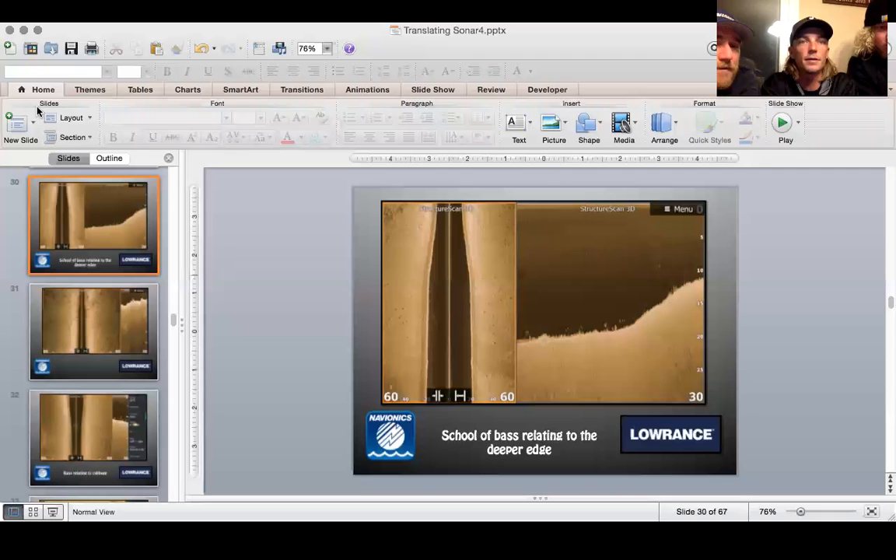Carrie asks, what's the best palette to use for 360 and down scan? I stick with the same as side imaging. Same deal, right? The amber one, yep. I'm running down scan. Do you ever use a dual beam? I'm not a big down scanner, to be honest. I honestly don't even know what that means.